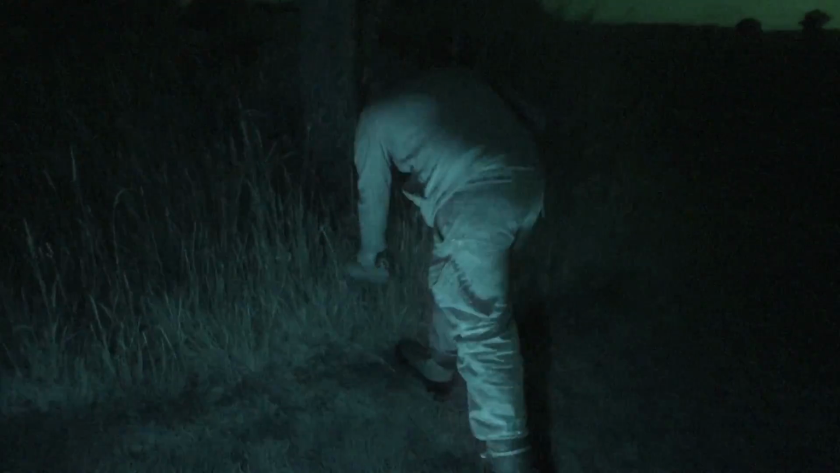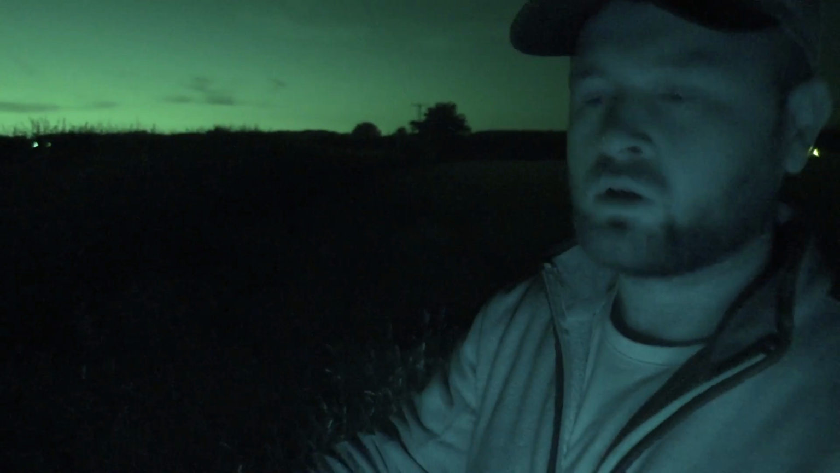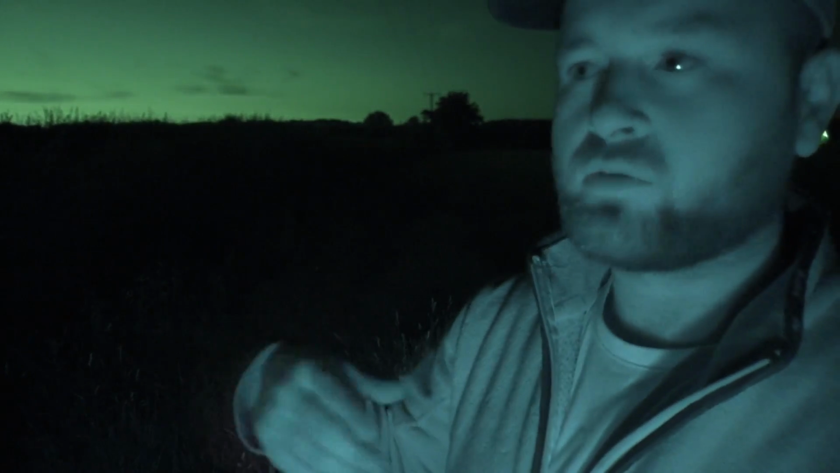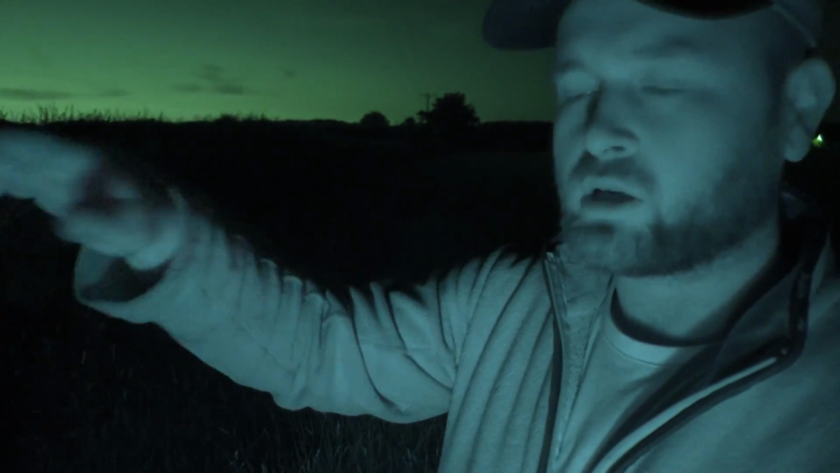Sam places the call and selects the right mood music. So generally work on the basis, use what food is around them. So there being a lot of partridges on there, I'm going to try partridge distress first. Just because they'll be listening for it, and any foxes working this territory on a regular basis will more than likely be used to hunting partridges.